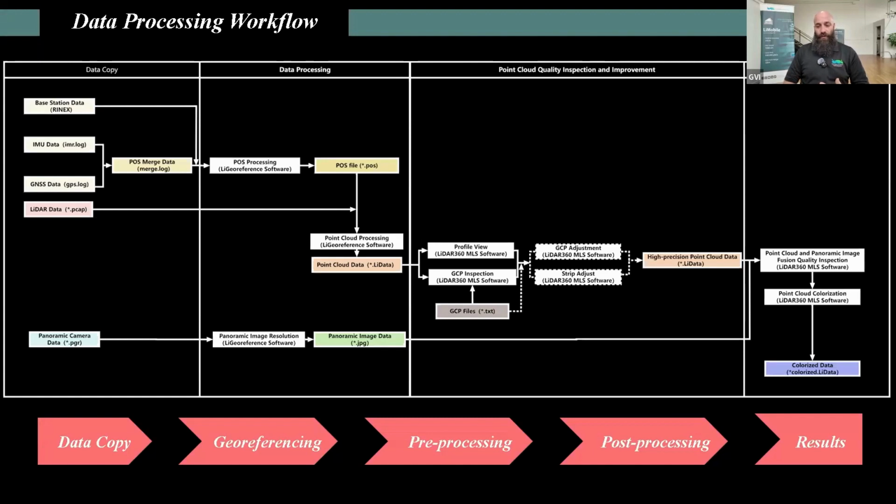Within that software, you're able to generate a LAS file that has been corrected and cleaned, so that if you were to take it into a post-processing point cloud quality inspection and improvement software, such as LiDAR360 or LiDAR360MLS, there is no additional cleaning up that is needed. It also will go in natively to third-party softwares as well. So from the panoramic side of things, we take the panoramic image resolution in LiGeoReference and convert that to a JPEG, which in turn is used within the processing of LiGeoReference for the colorization.